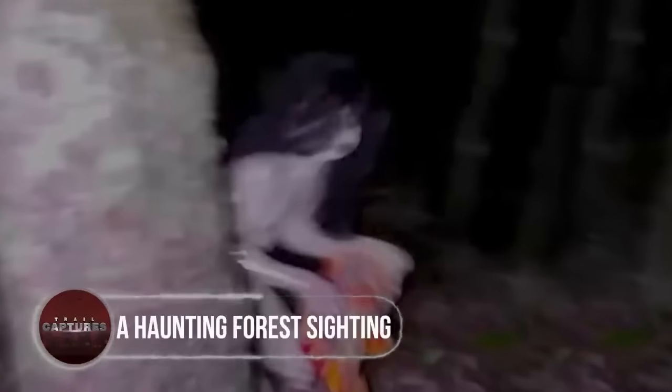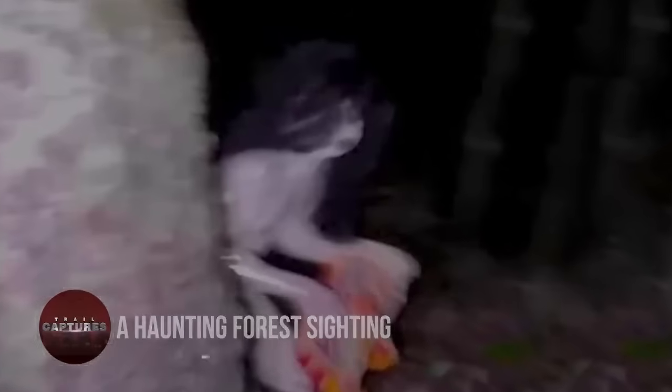A haunting forest sighting. Lost in the depths of a New Zealand forest, a traveler had captured an eerie zombie-like cry that echoed through the night. Drawn to the source of the sound, he encountered an otherworldly being unlike anything he'd seen before. Fear and adrenaline had taken over, and he had fled, capturing only a fleeting image of this enigmatic creature. The heart of darkness had enveloped the traveler as he sought to uncover the truth behind this hair-raising encounter, leaving him haunted by the experience.